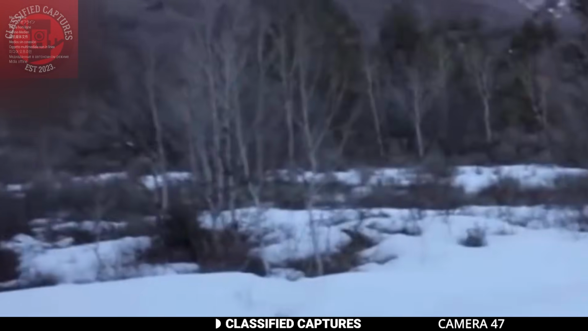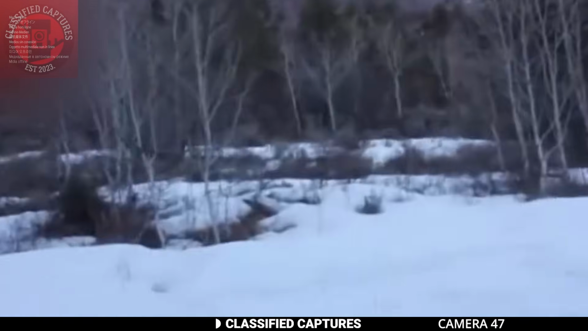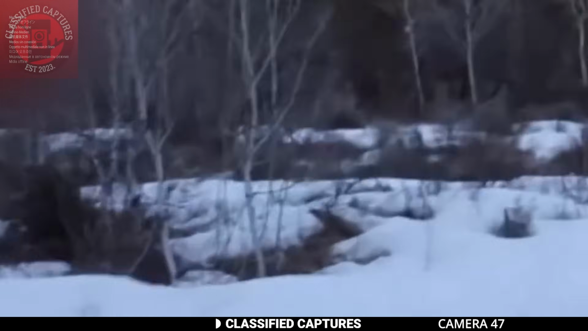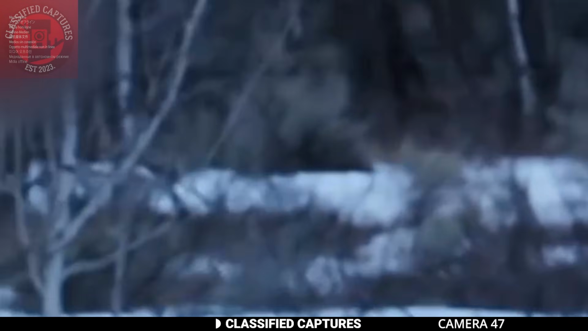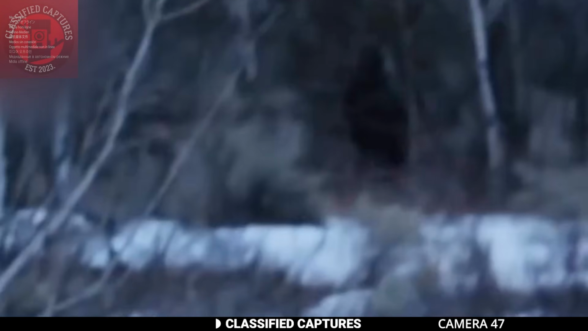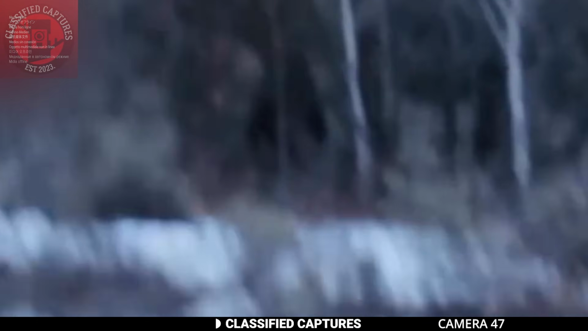Imagine being in his shoes, out for a peaceful hike and suddenly spotting this mysterious figure. Your heart would start racing, and you'd probably question if your eyes were playing tricks on you. But the footage doesn't lie. There's something there. People have been reporting sightings of Bigfoot for decades, and yet each new piece of evidence brings fresh excitement and skepticism. Is this the proof we've been waiting for, or is this just another hoax?